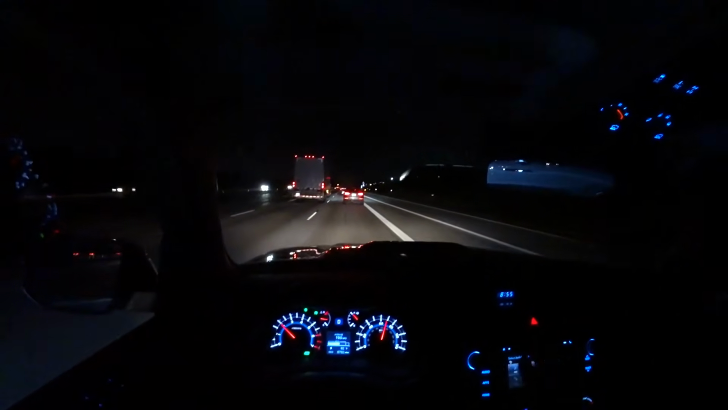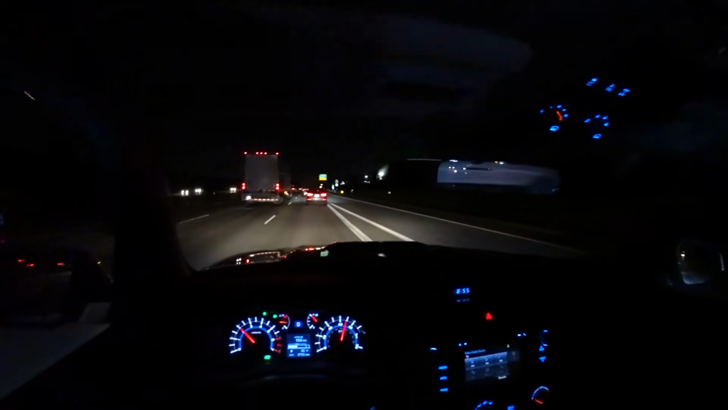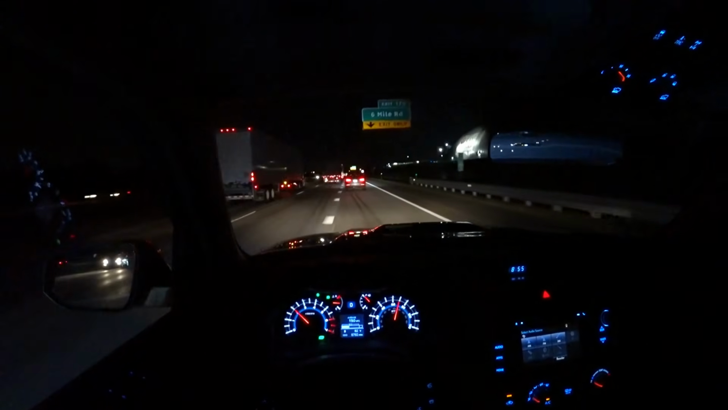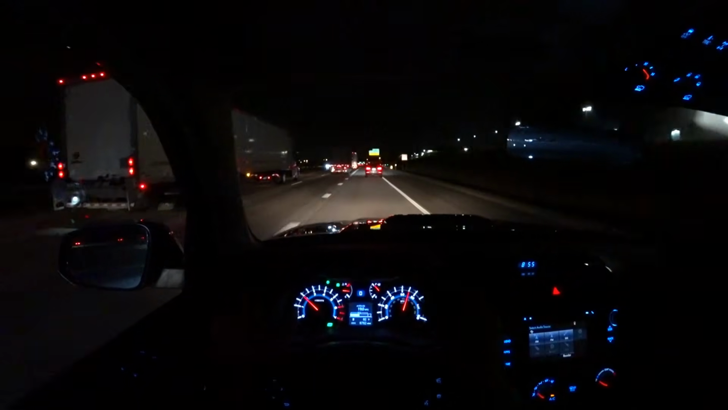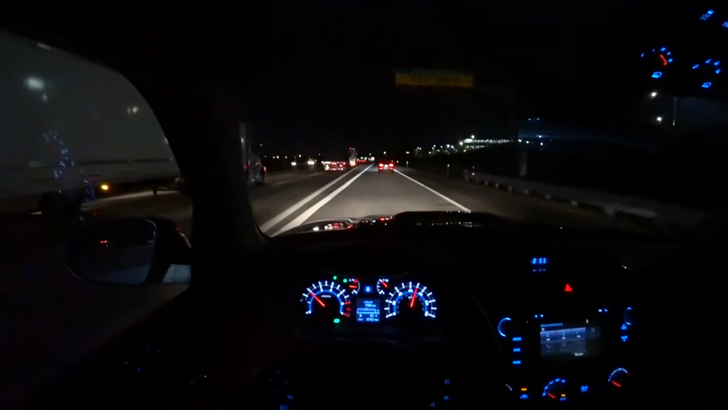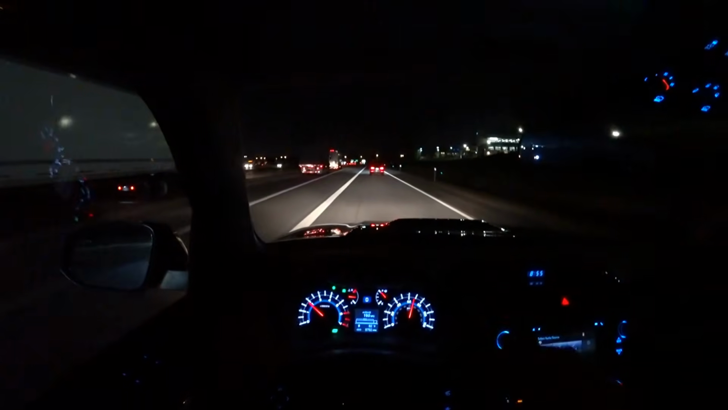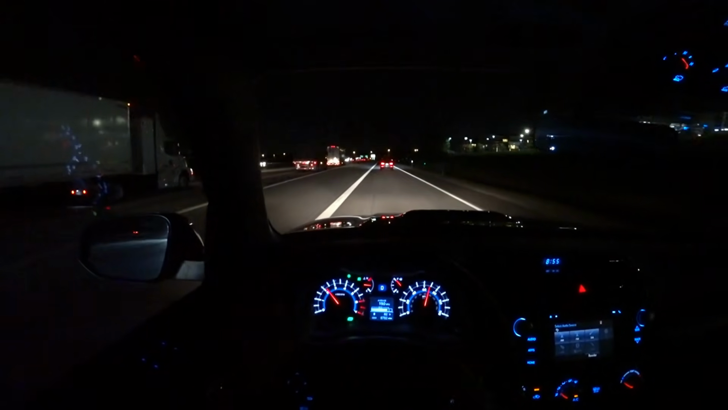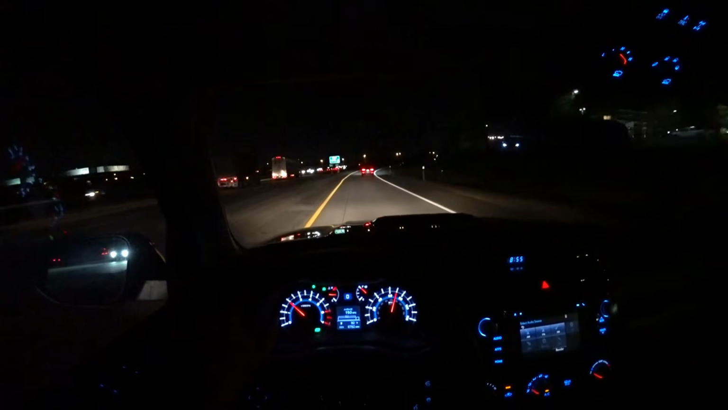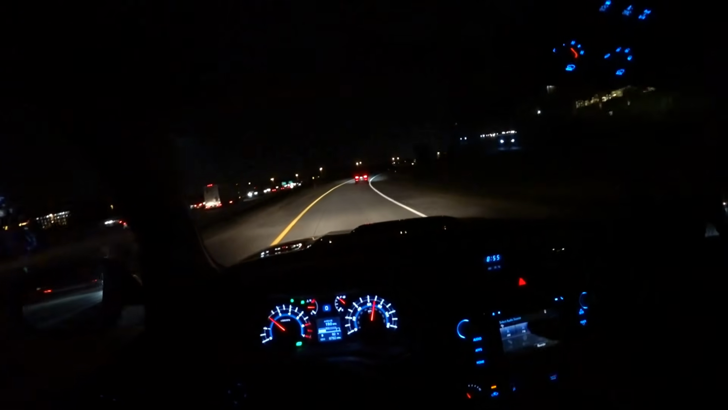Speaking of the brakes, there's kind of a funky thing going on here. For the first maybe inch and a half of pedal travel, it's all kind of squish. You hit this point where there's about an inch and a half of just air, and then all of a sudden all this braking force comes in. So you kind of have to modulate your pedal input just a little bit differently.